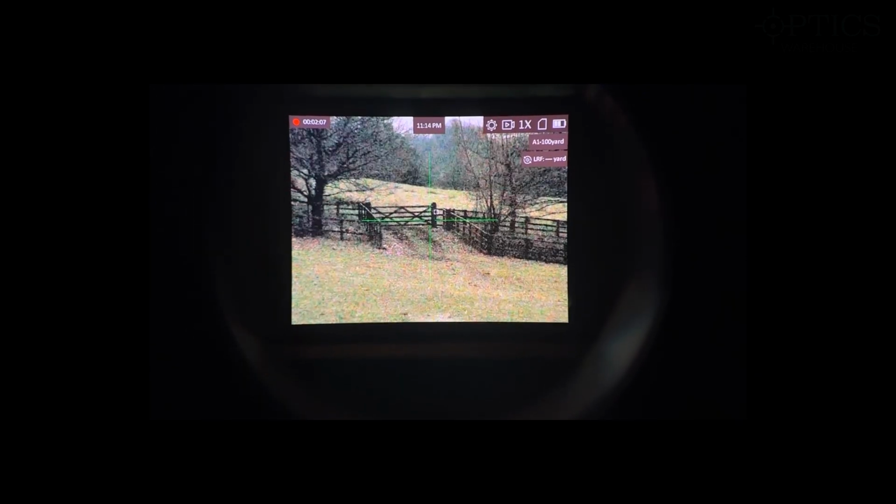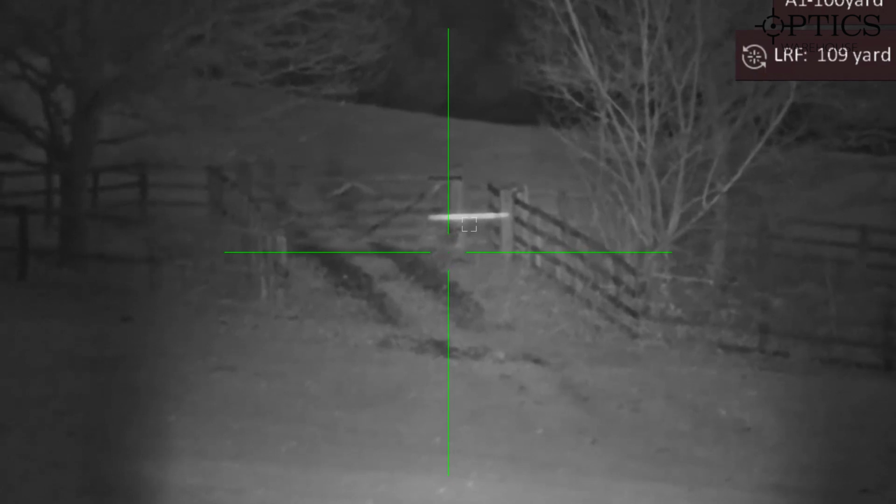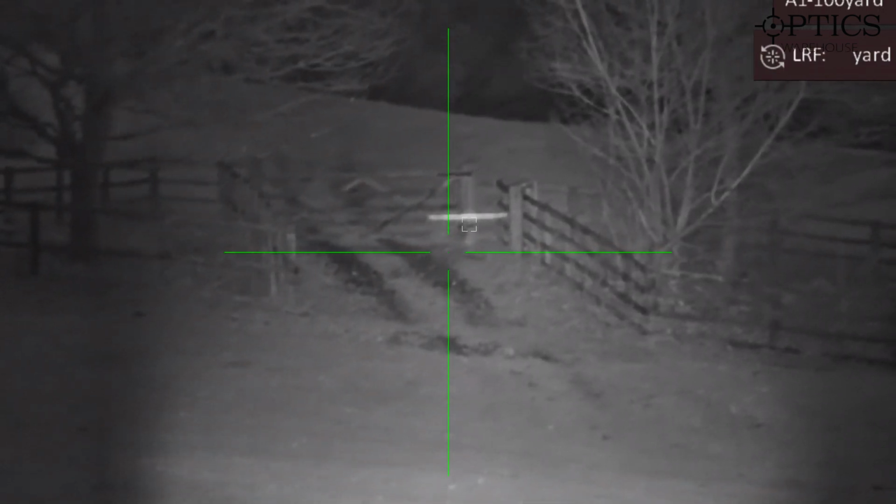Okay, so first things first, what I'm showing you here is the low light capability. This is in pretty much pitch black conditions. And as you can see, nice colour image there, 100 yards away. And there you go, pitch black. There's the same gate again. As you can see there, 111 yards away.